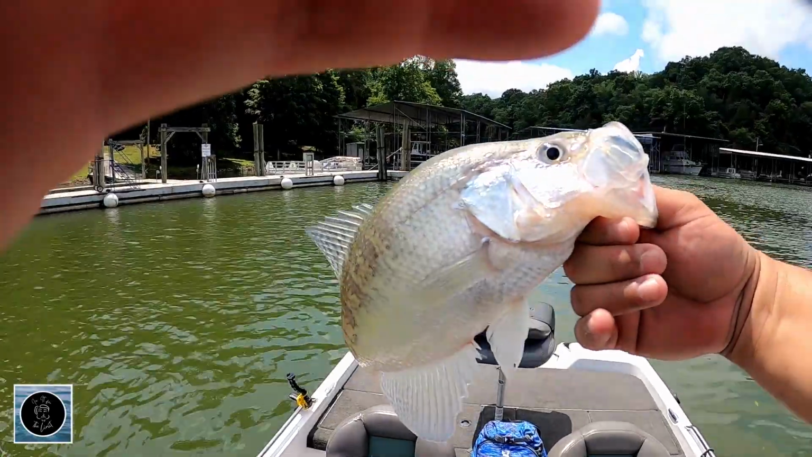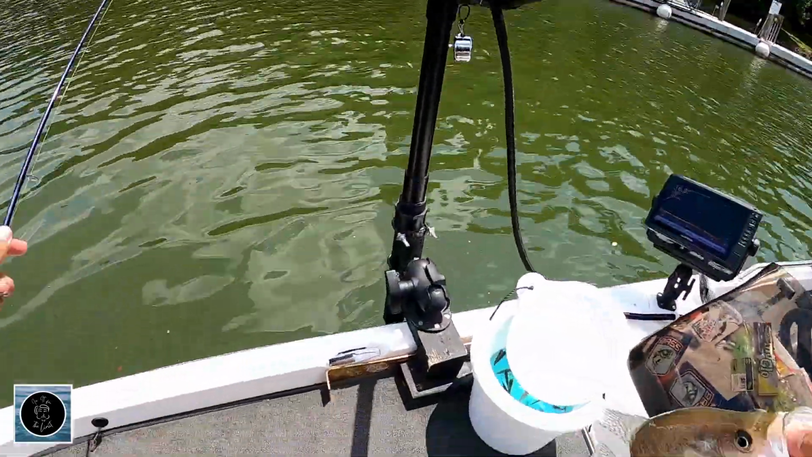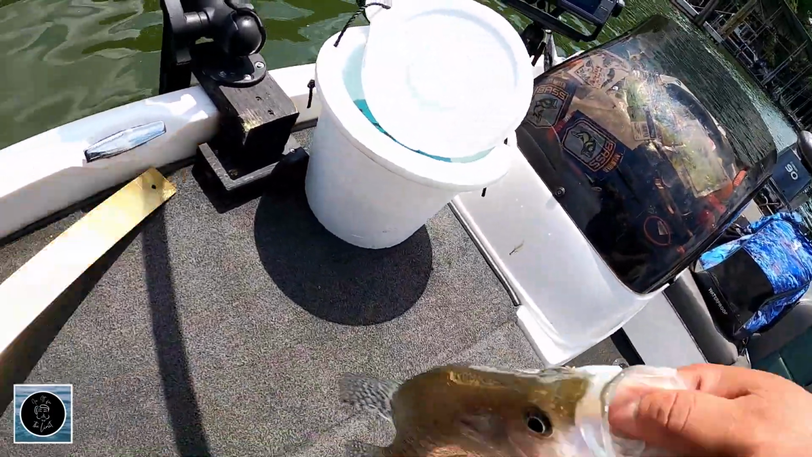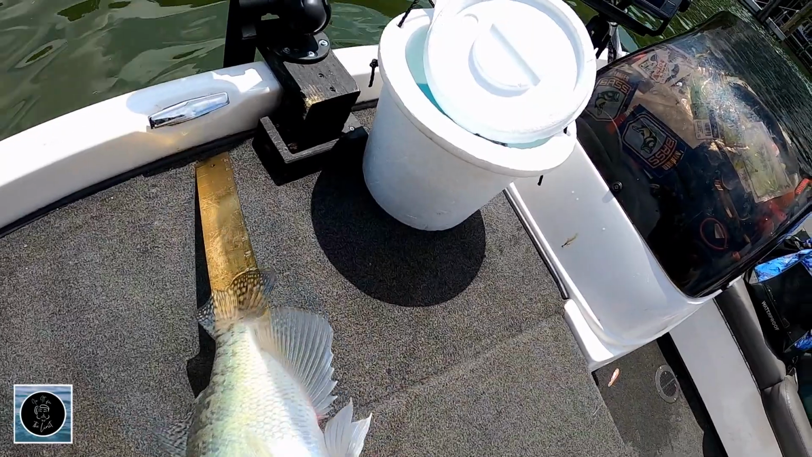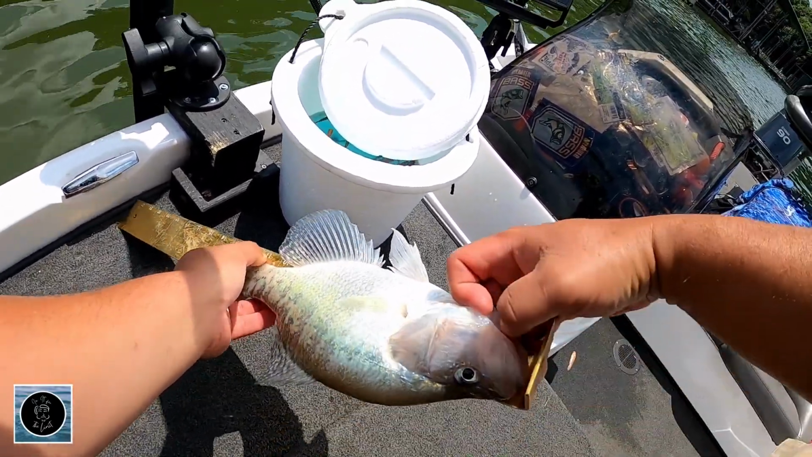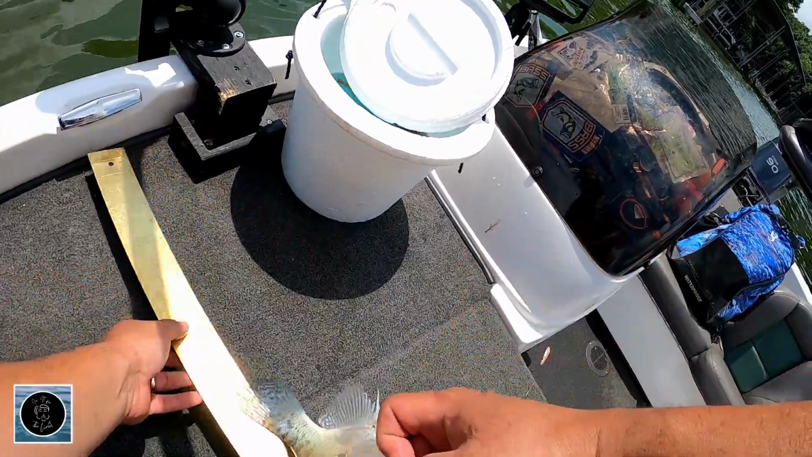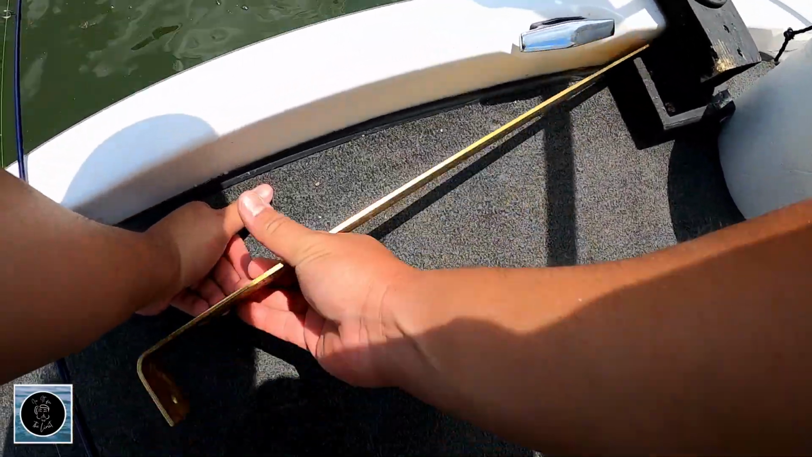Nice looking crappie. I'd say probably go close to 12. Let's see. Close his mouth. Well, almost 13 there. Right at 13 actually. Yep. It's right under. Right back in the water he goes.